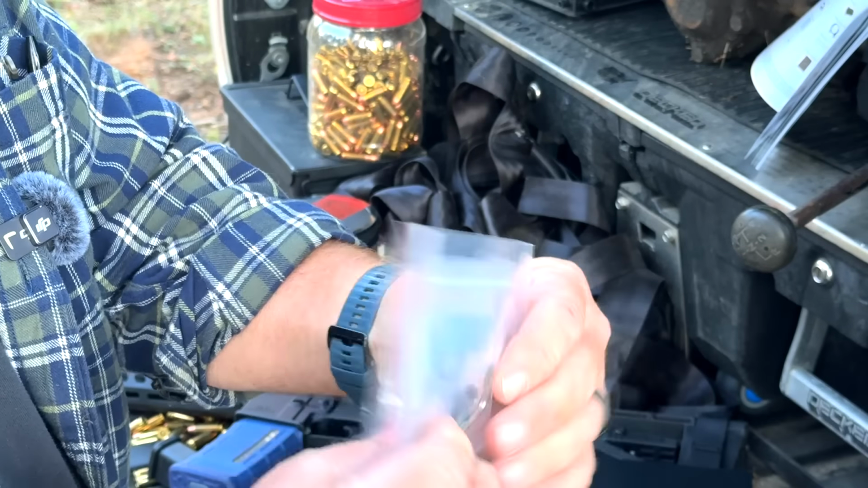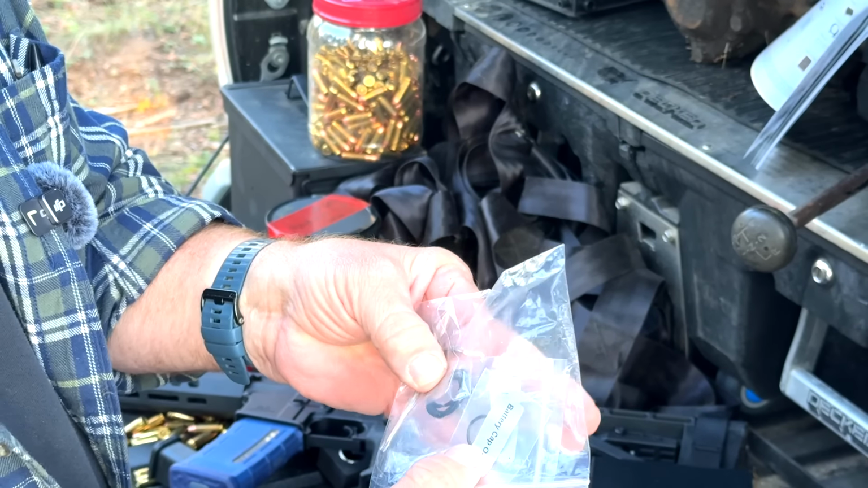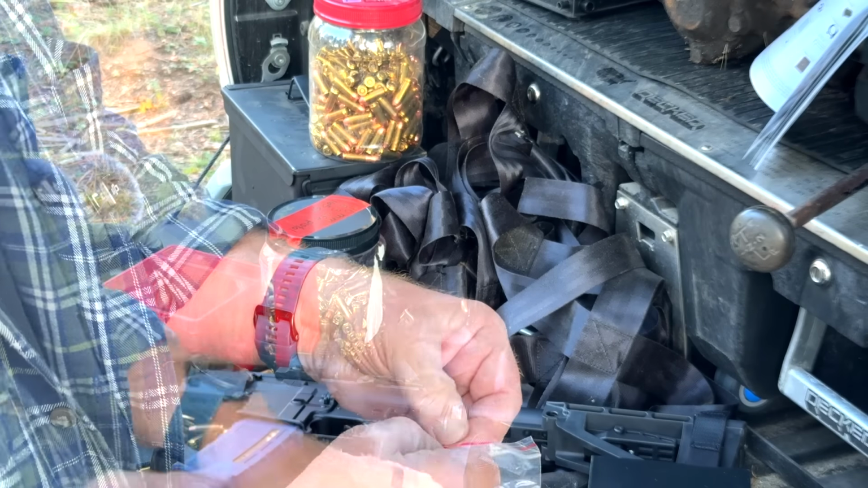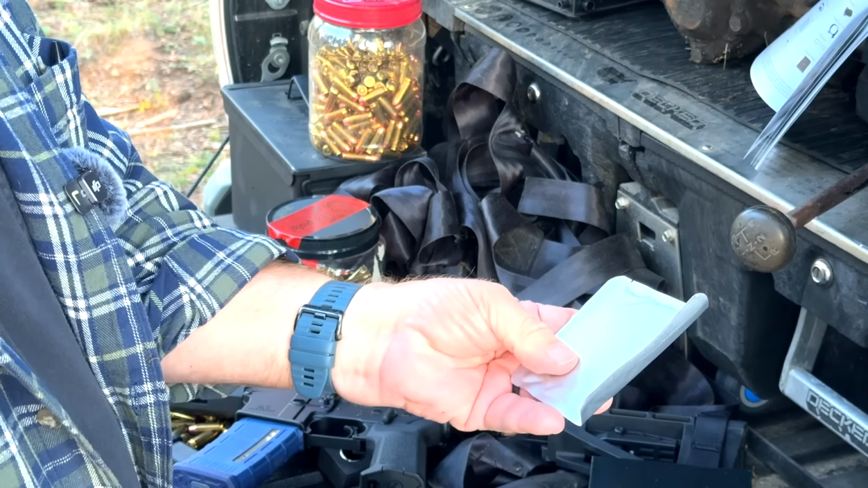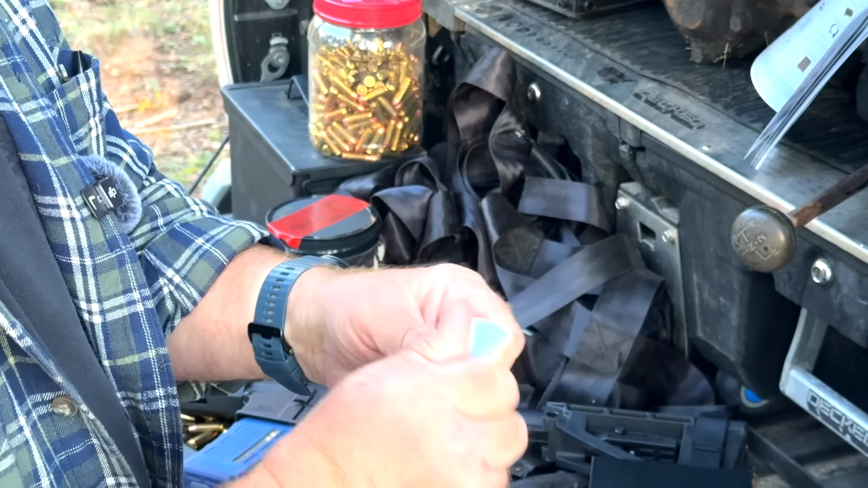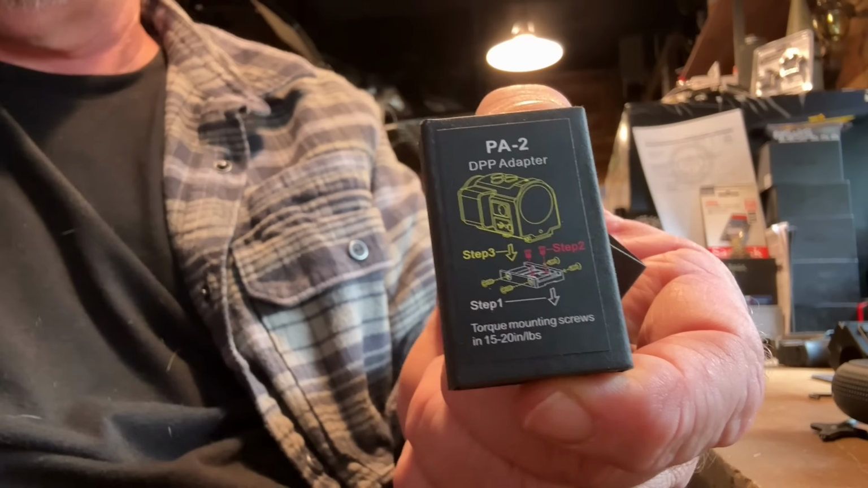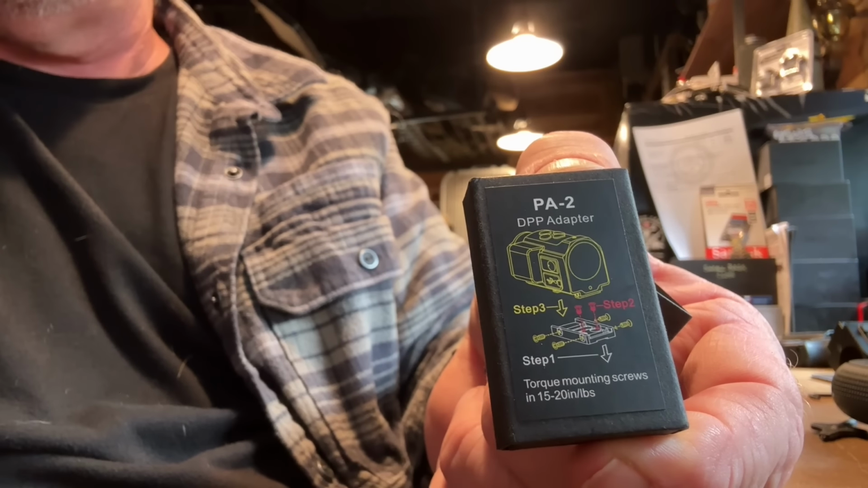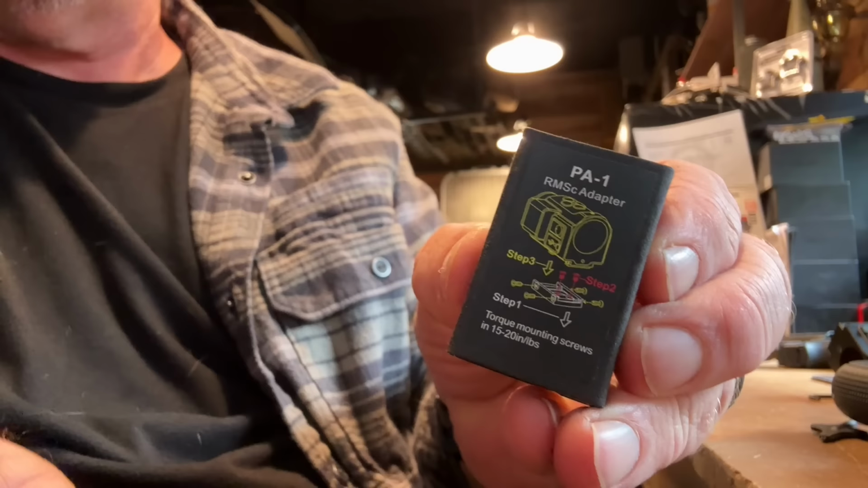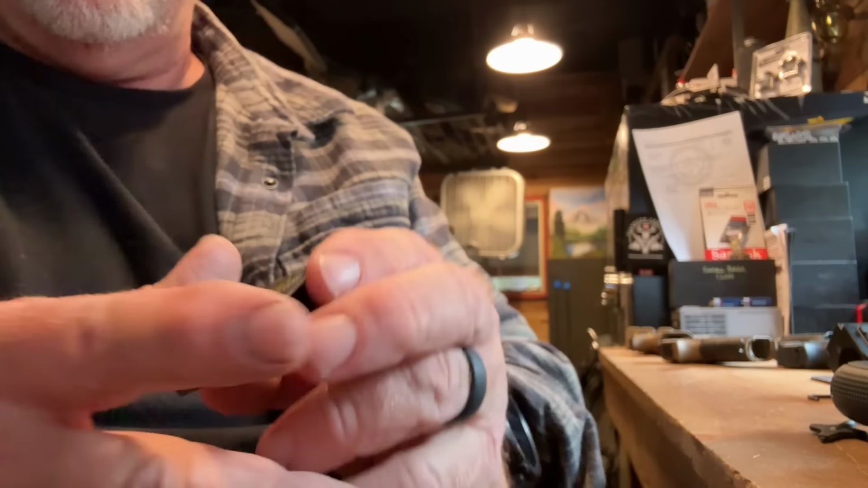OneLeaf includes a package of all of the tools you're going to need, as well as the battery cap O-rings. So you've got probably a lifetime supply of extra O-rings thrown in there too. They include these little heat packs. These little heat packs are designed like the little hand warmers to be included for zeroing your thermal. Another thing that OneLeaf included, at least in my package, again, this might not be in every single package, but they include the adapter plates for the Delta Point Pro, the RMSC adapter, and the Glock MOS adapter.